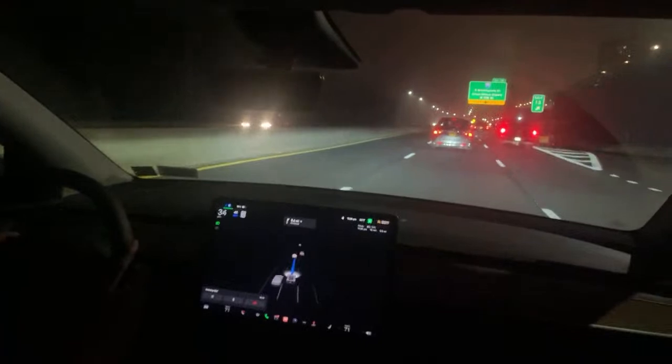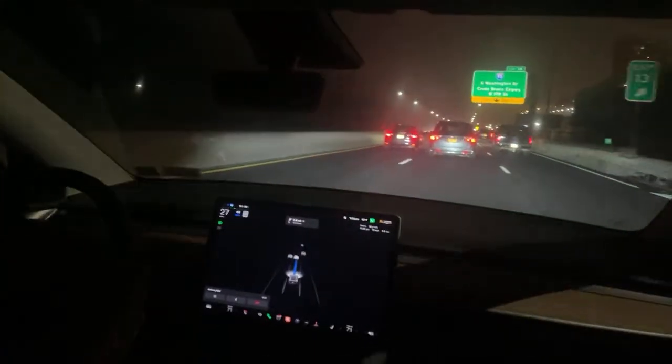It looks like we're coming up to a little bit of traffic. I can put on the blinker. Let's see if it takes on this lane here. Nope, it sees a person behind me, doesn't want to slow down. So the Tesla came back into my own lane. I like that. I think that that's pretty awesome.